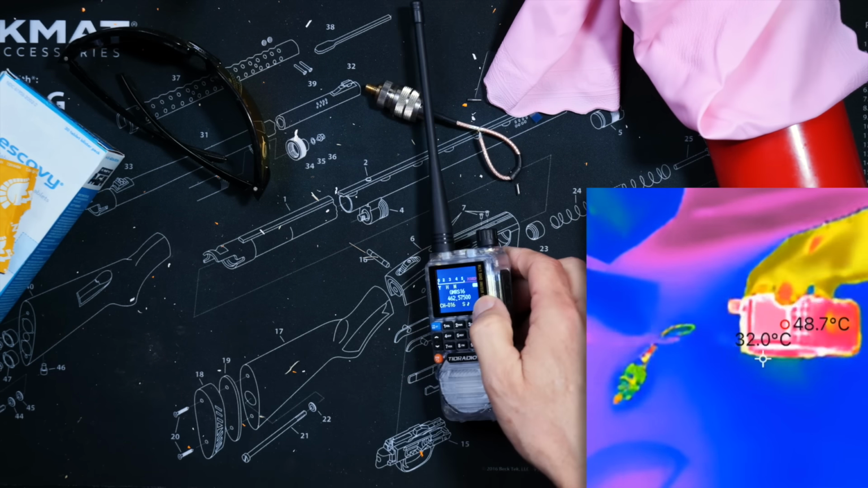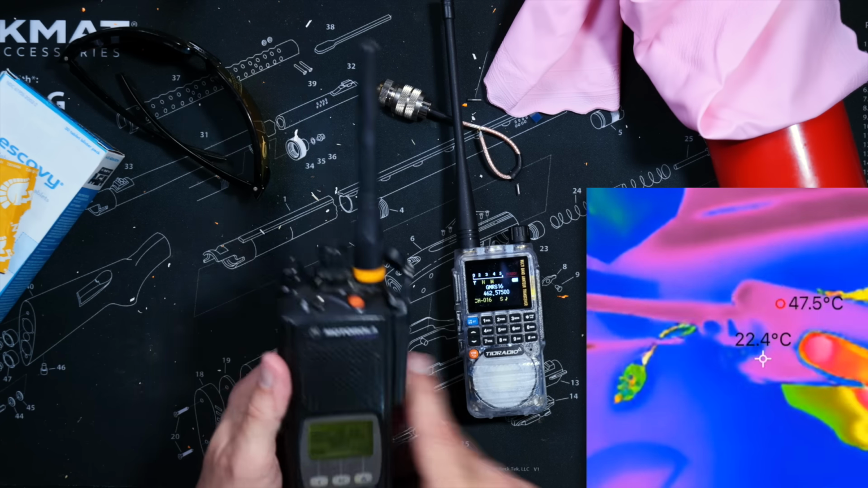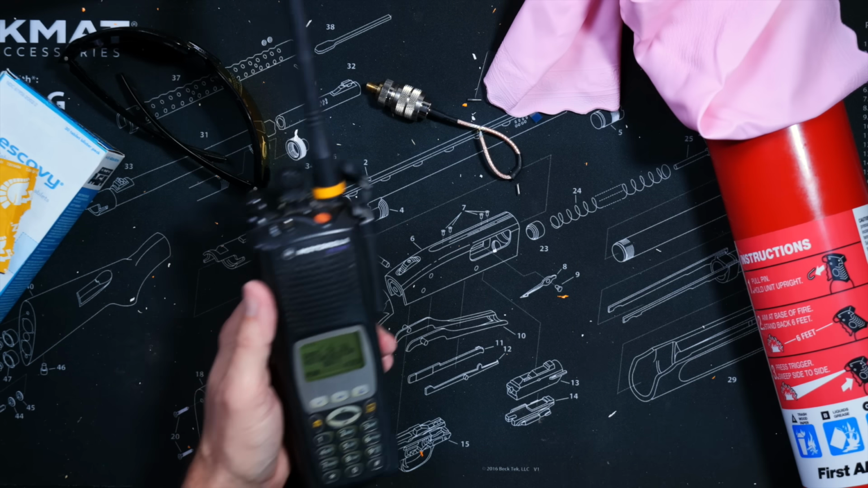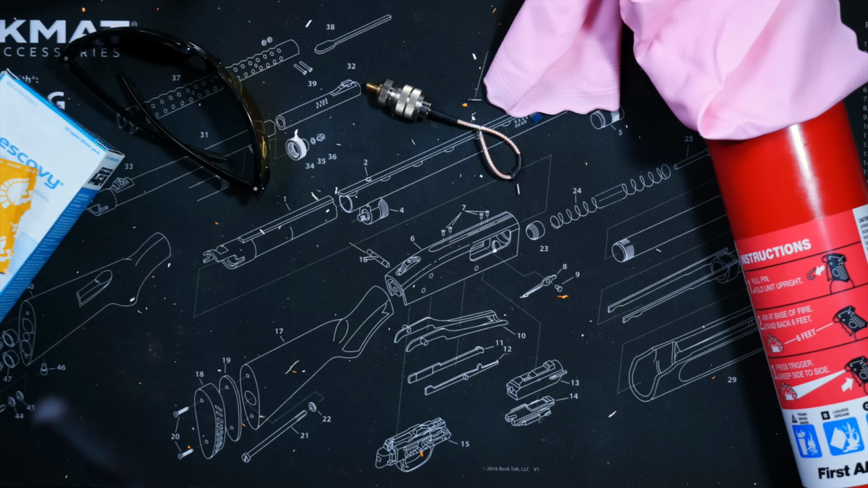I've brought my good radio back into the danger zone. Let's see how it sounds. Testes, testes. 1, 2, 3, cough.